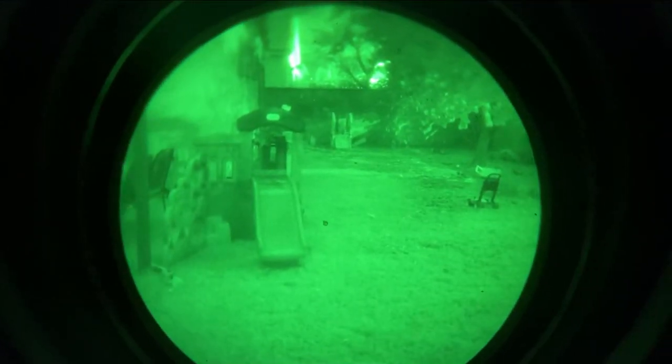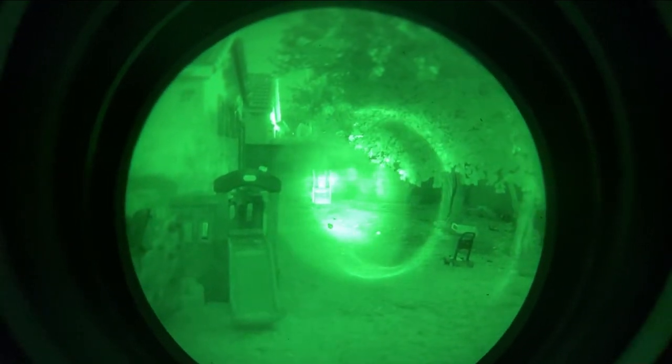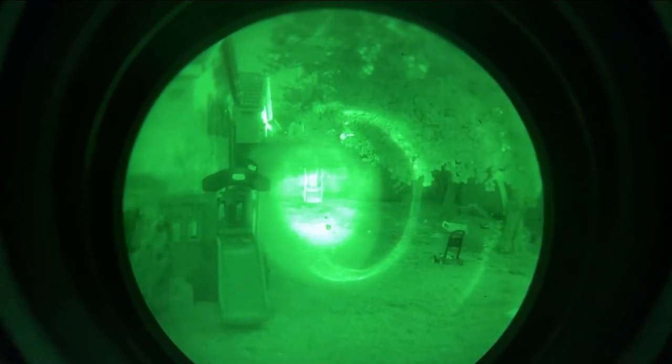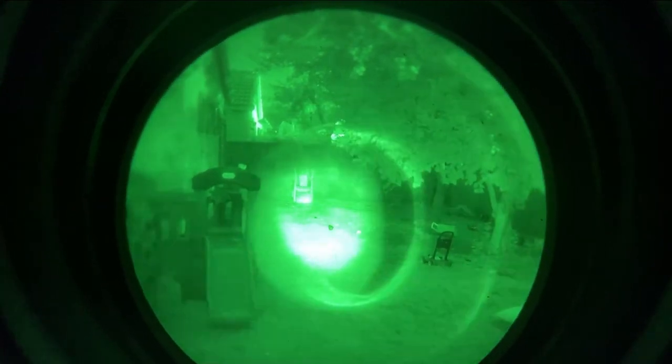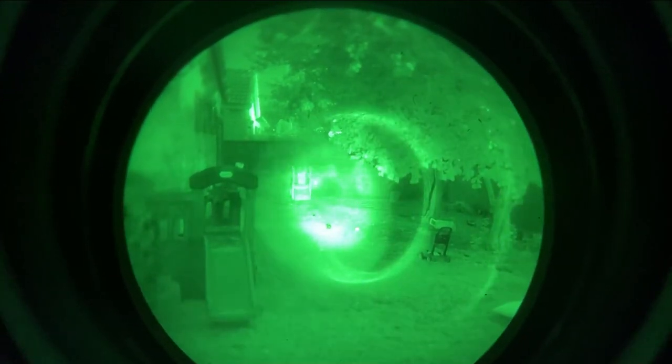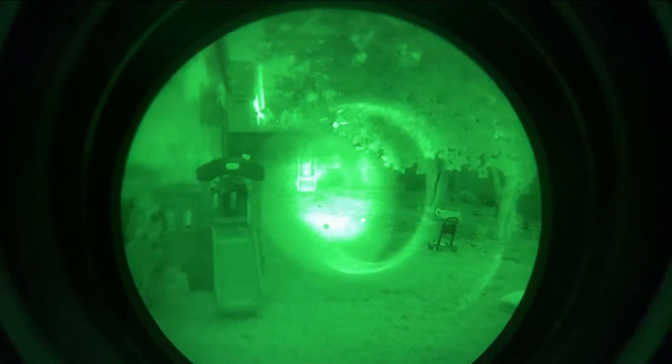All right, so here's what the PVS-14 sees when the illuminator and laser is on. And it's a lot brighter than through the Sionyx. It picks up on the illuminator and laser a lot better. And under night vision, you can see the point of the laser a lot better than what's being shown here.